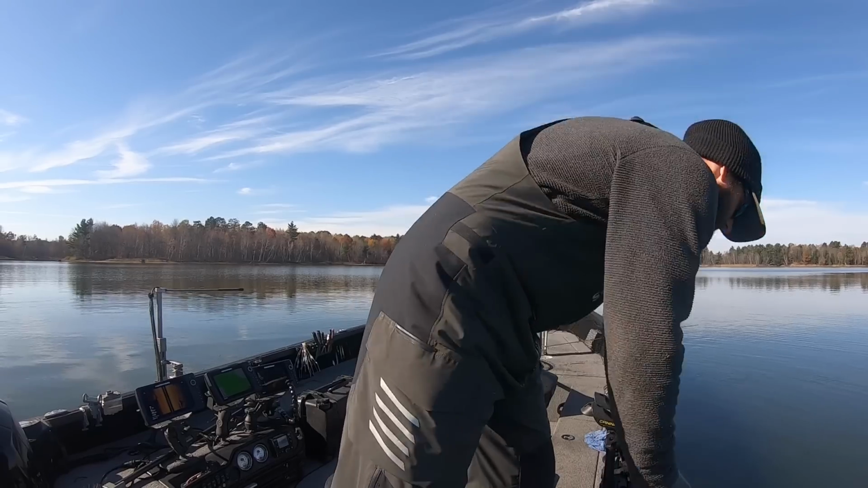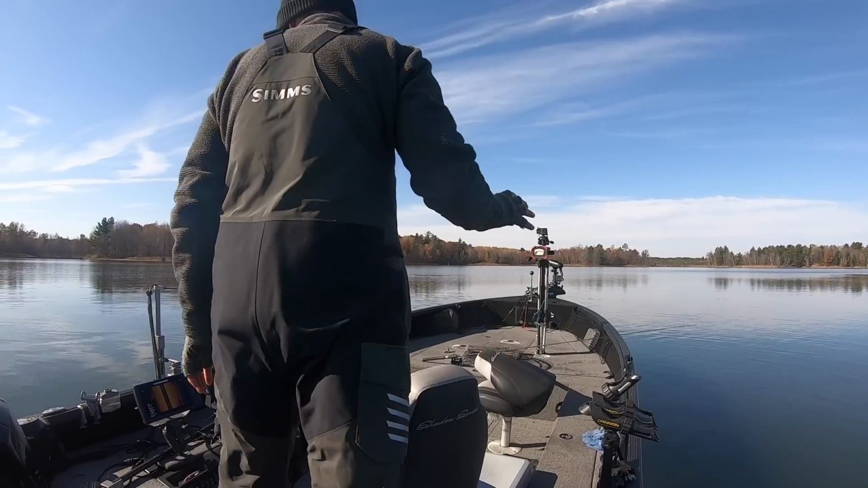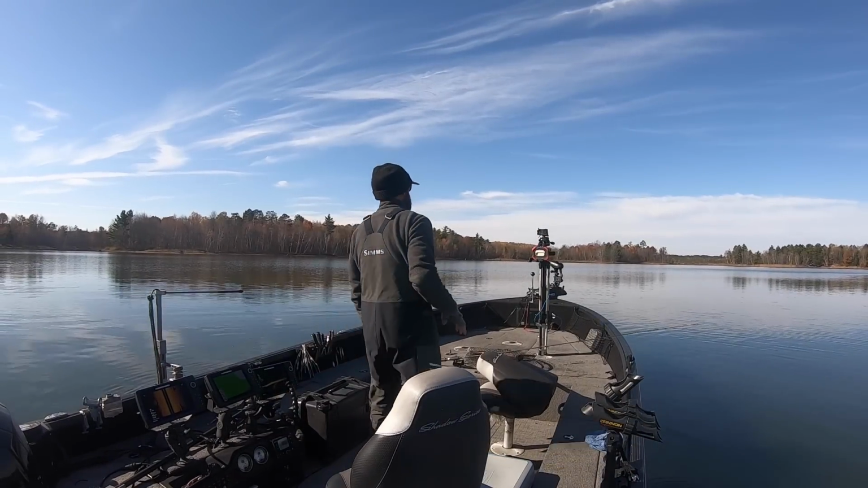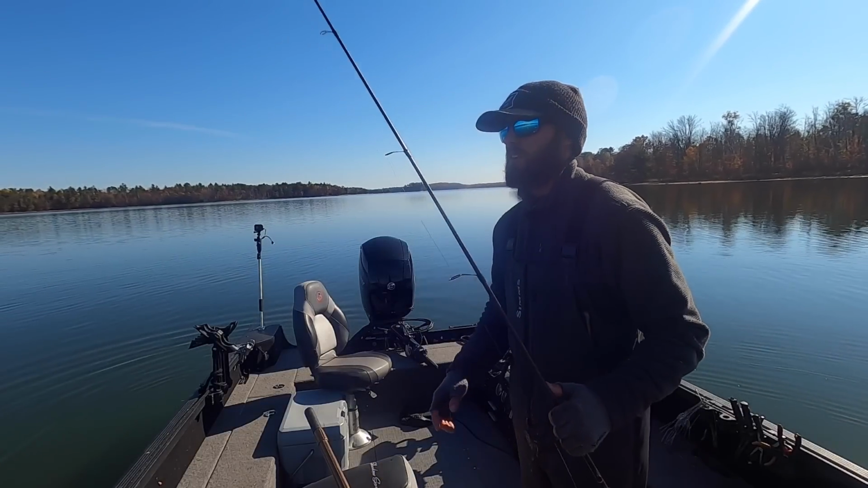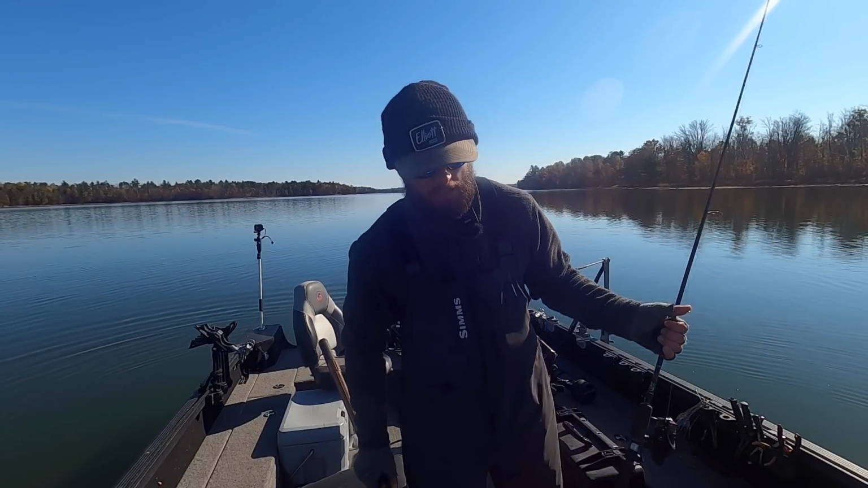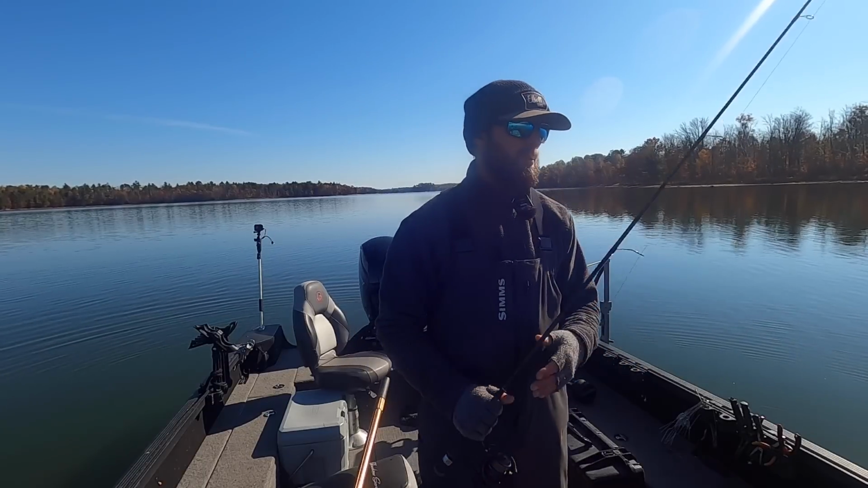Could get some big ones. It does have big fish potential. But most of the fish out here, which we're going to see, are probably going to be that 15 to 20 inch size, and that is perfectly fine with me. Not a system that gives up a whole lot of big fish. So bait up and do it again.